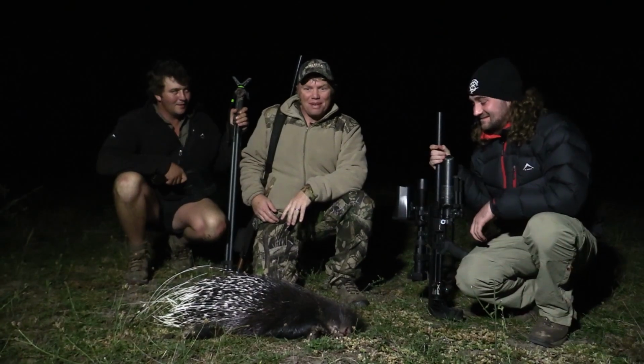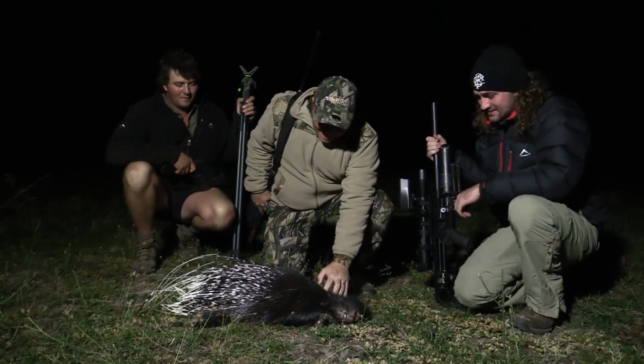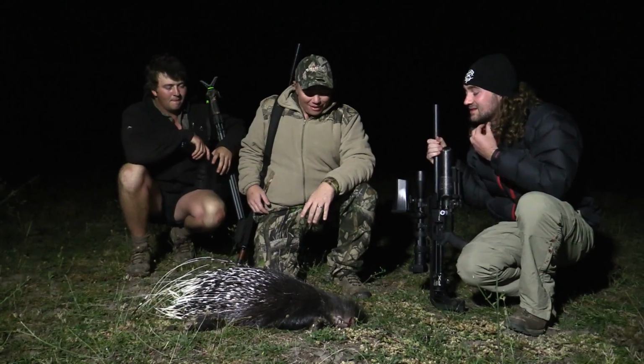The .22 made no mistake. The night sight did its job, and I was able to get the crosshairs right on him and pull the shot off. Great, eh? These are wonderful little critters, I tell you. Well, maybe to some not so little.